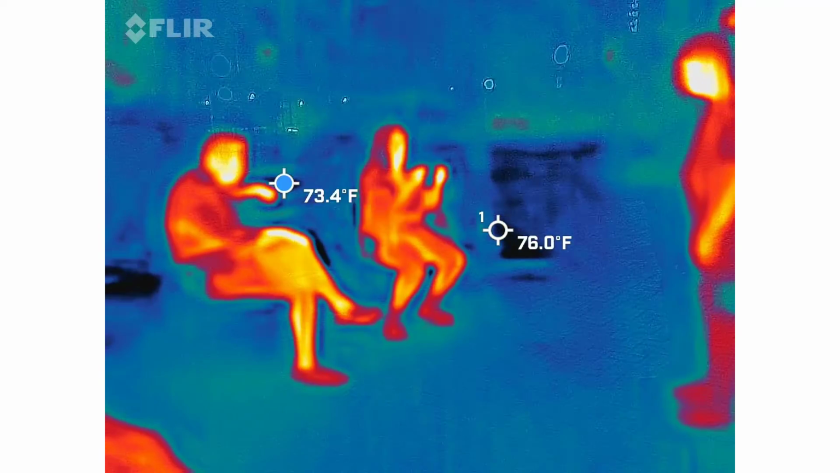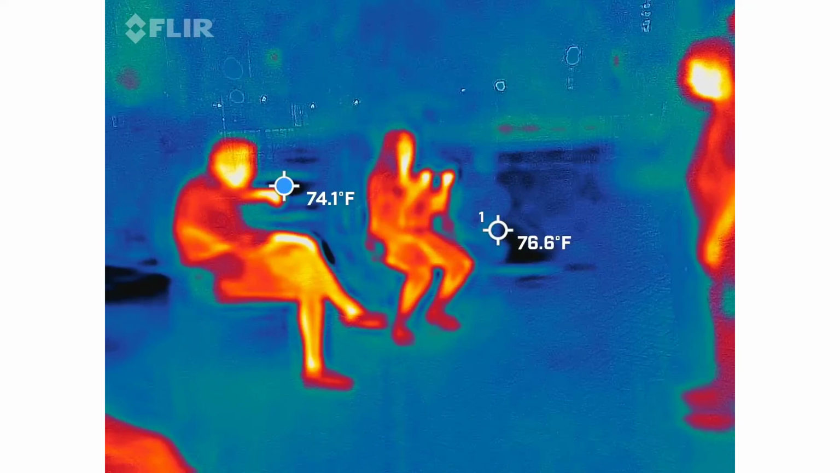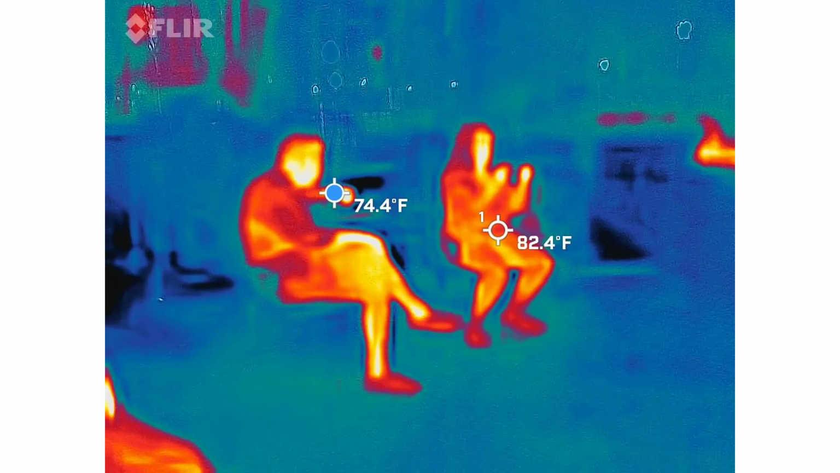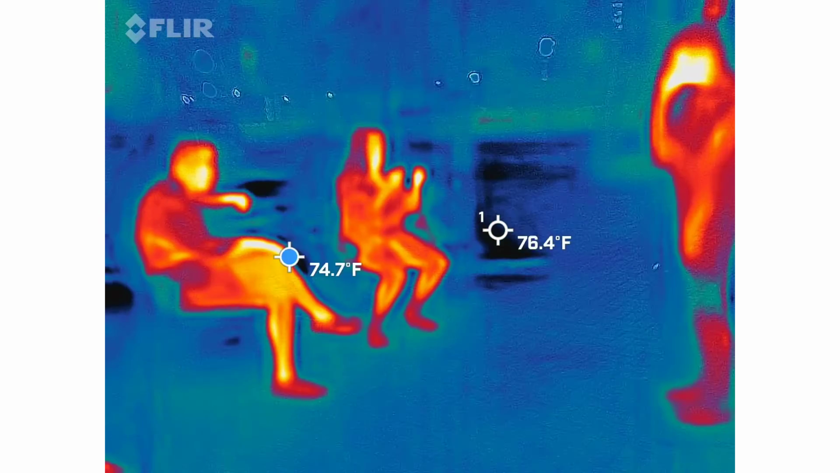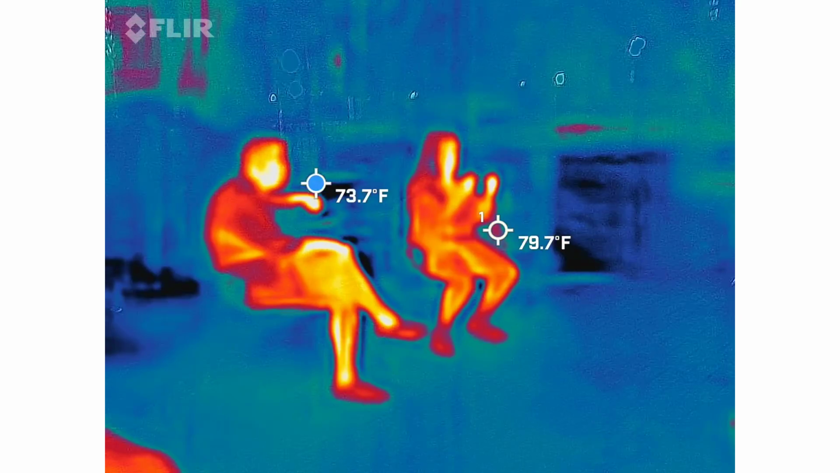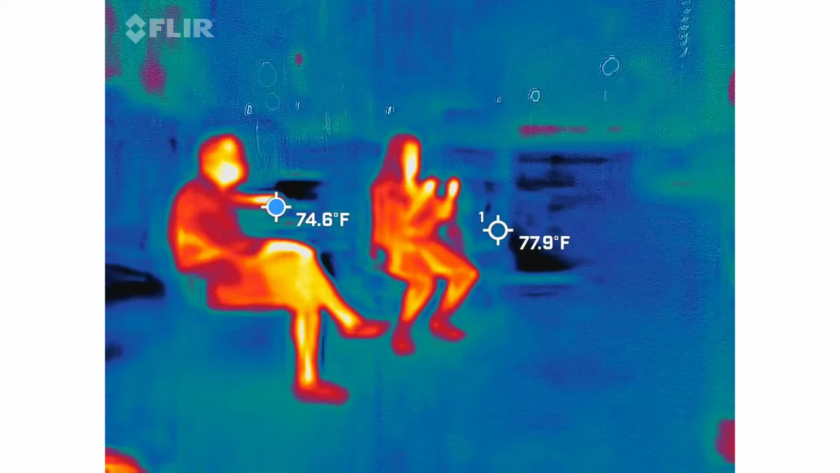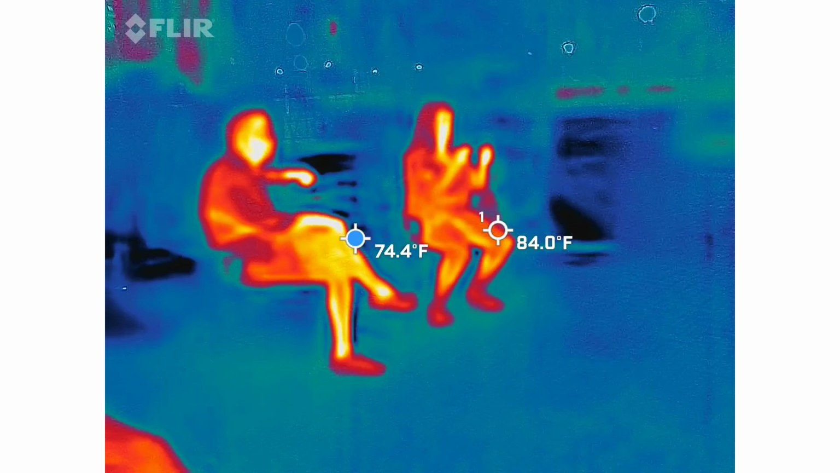There we go. You guys can't see from my angle, but they are literally doing one of these. They're slowly opening up. Okay, now that we're open and you're pointed straight back at me, if you had three children, close the rods.